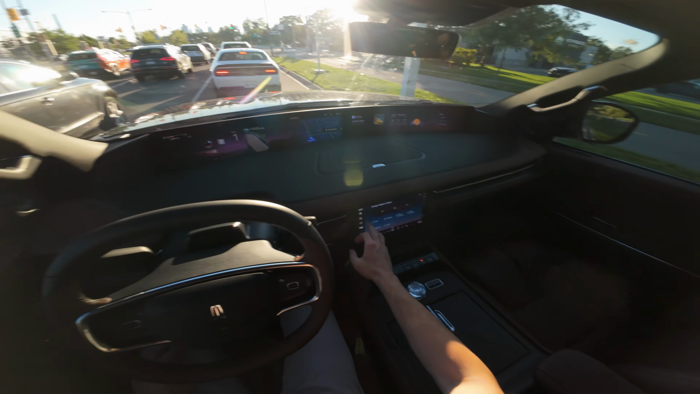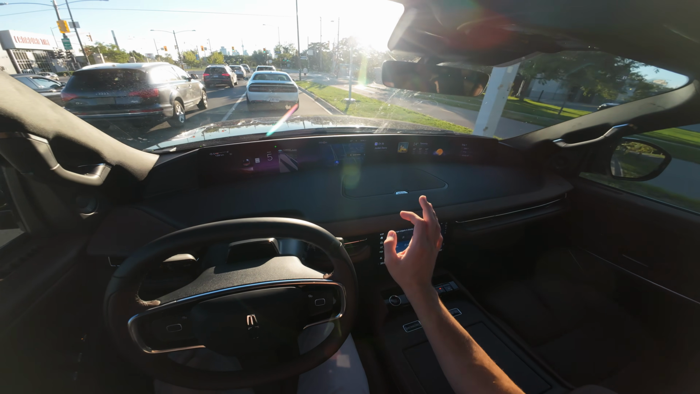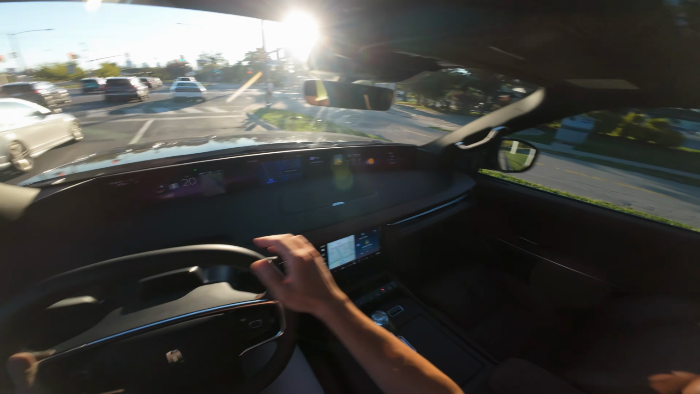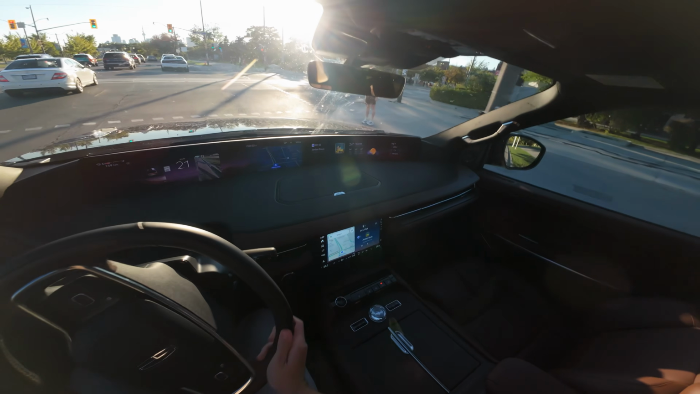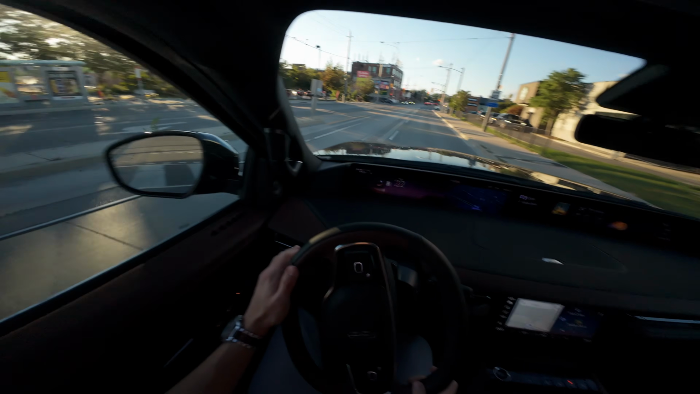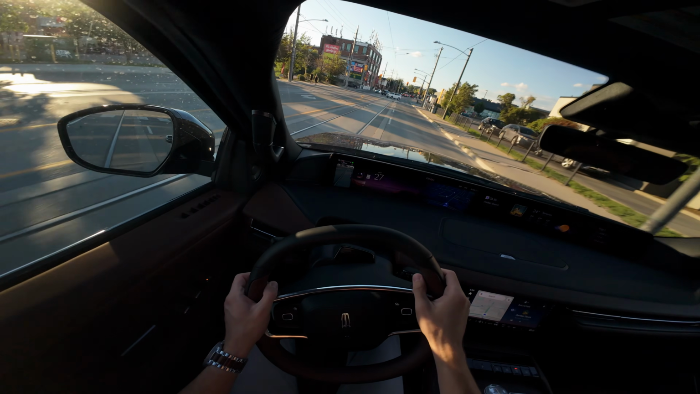So a lot of flexibility in terms of that, but it's called an active screen. It's not like in the Escalade, where, you know, this all displays different content and it's changing constantly. Now this is more like some additional information, but not much you have to actually engage with.